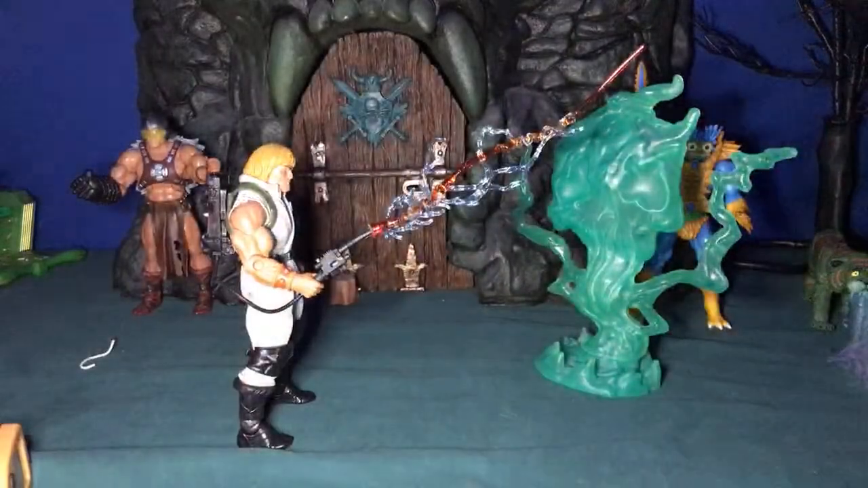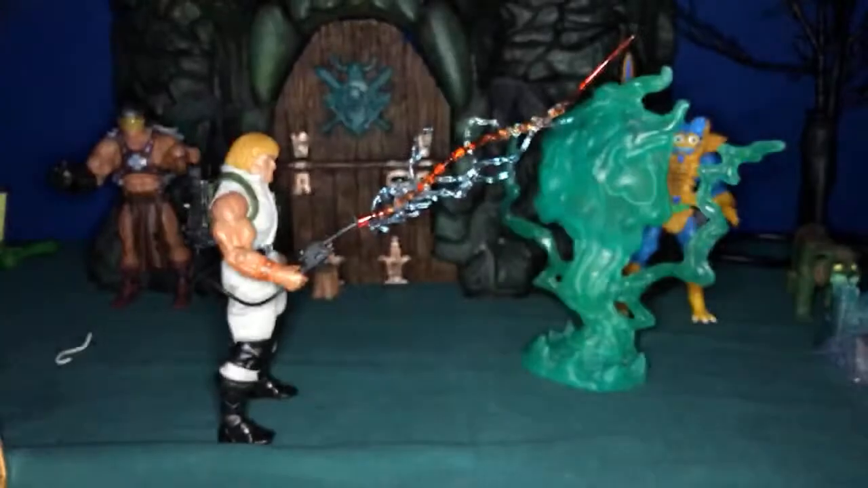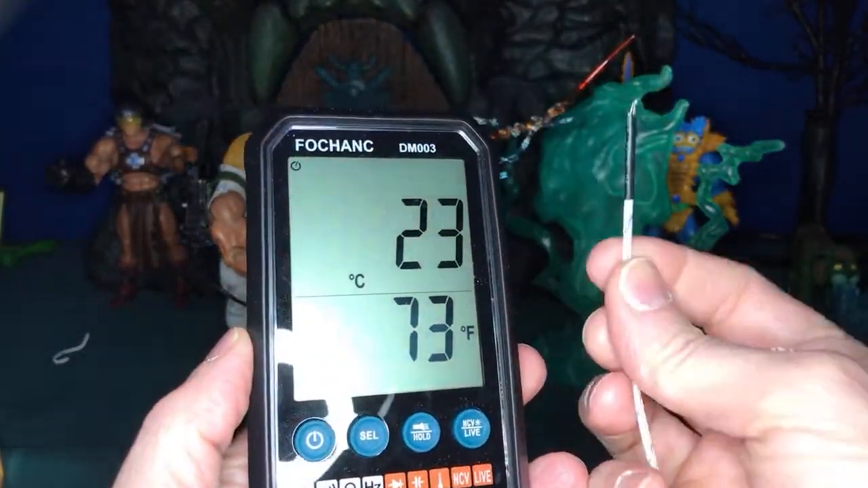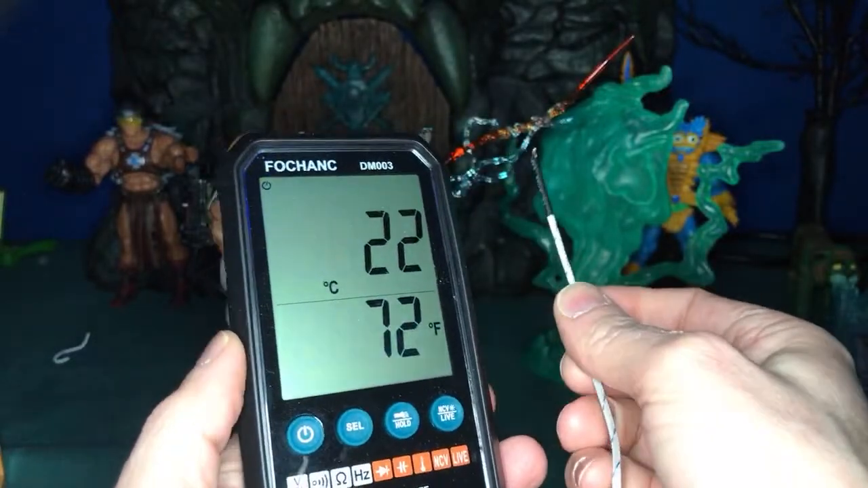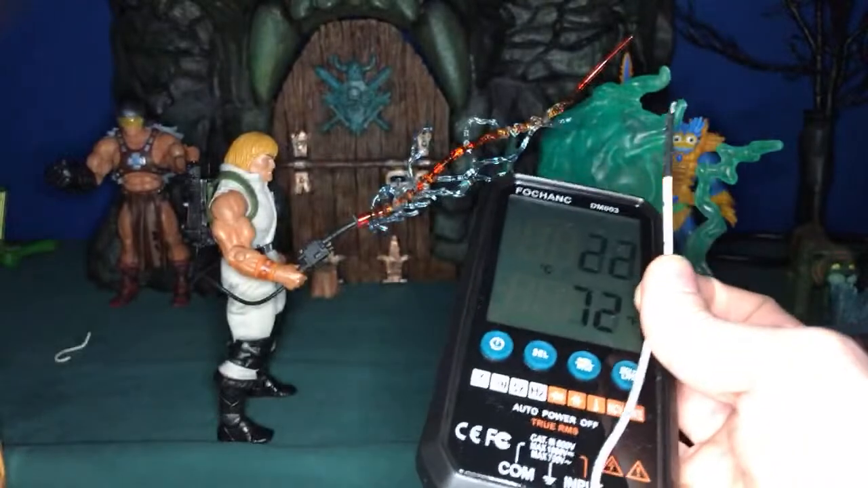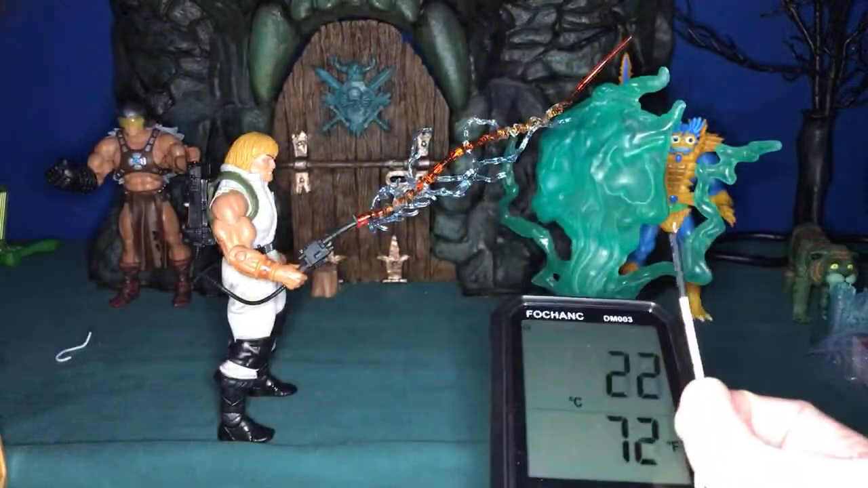So right now in this room, the ambient temperature in the air is... let me put this light just on here. The ambient temperature is 73 degrees. Here's my little thermometer. And so you can see that that is the ambient temperature. So let's find a way to hold this.